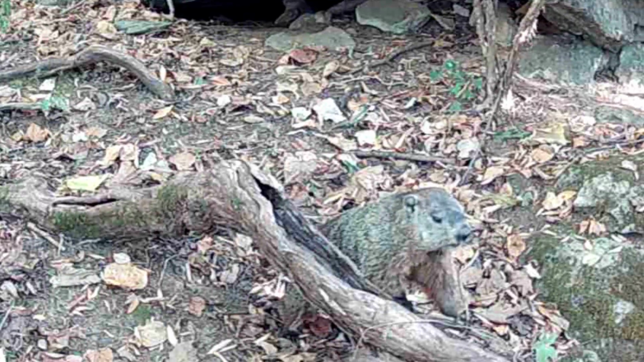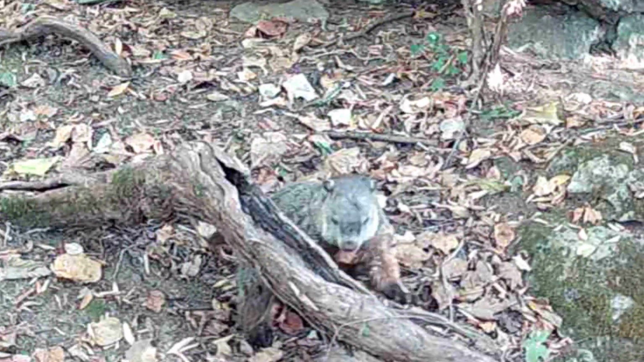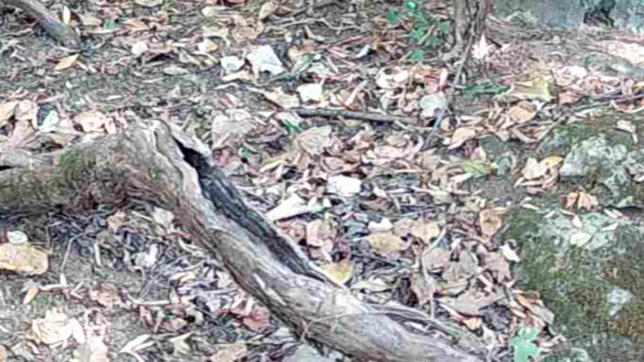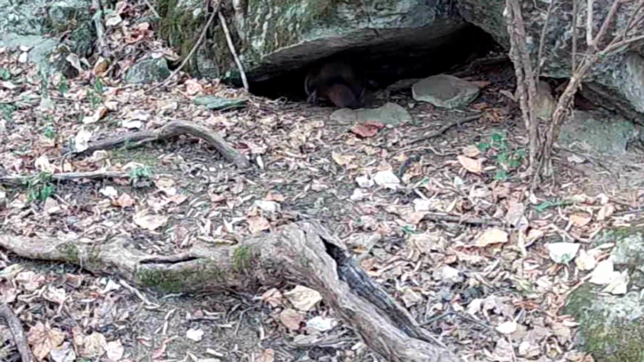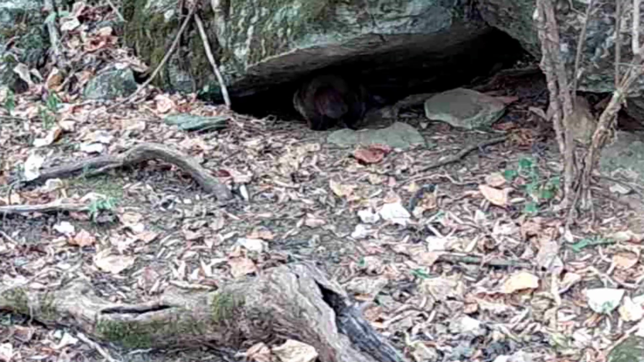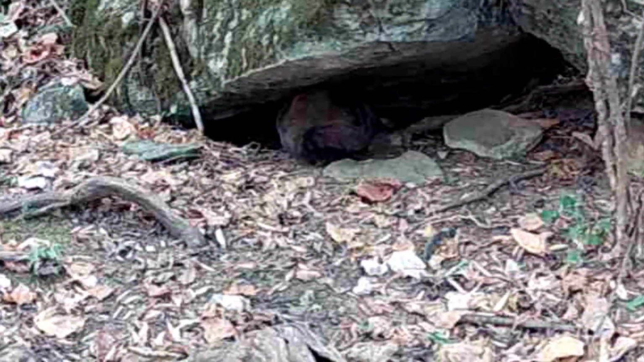I think that's Dirty Dan. The other one was Diane. They must take turns coming and going. There he is coming back in. Don't know what he's up to.